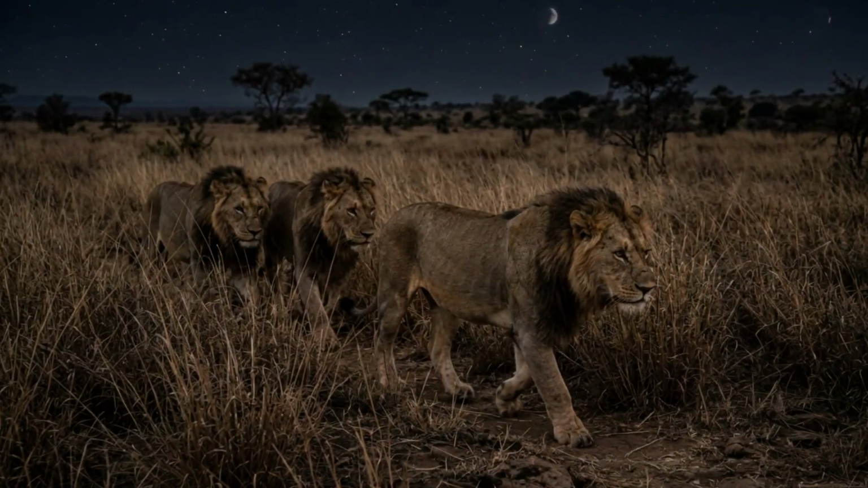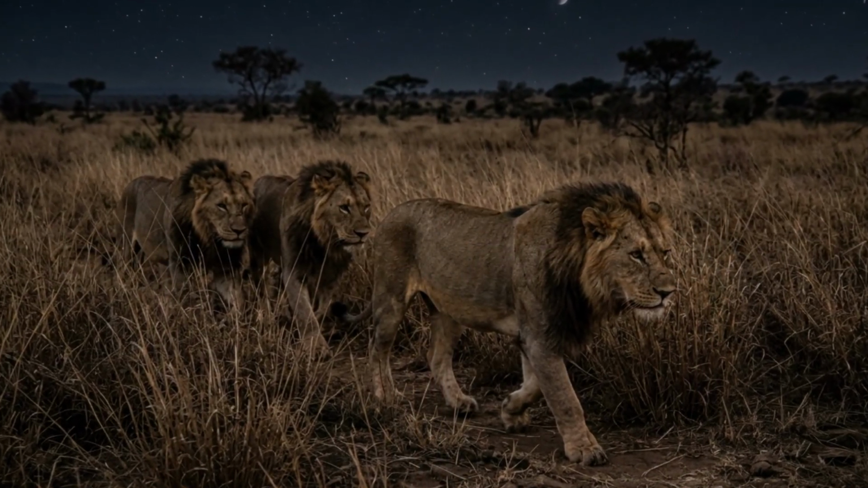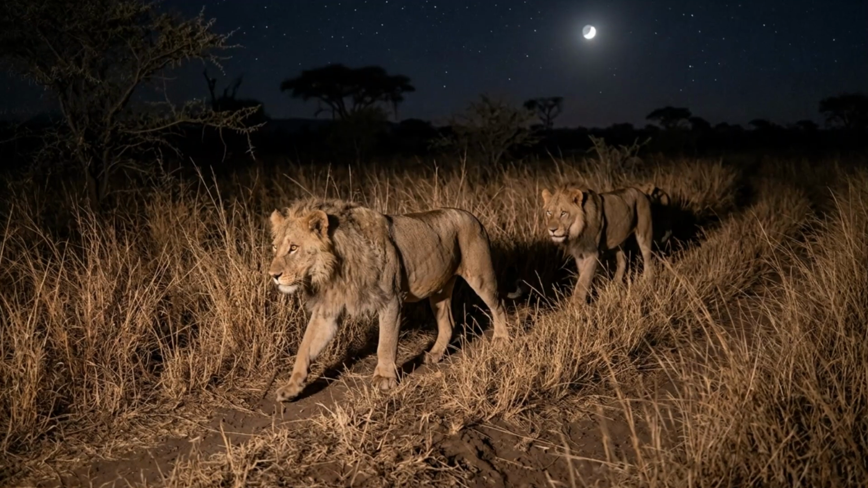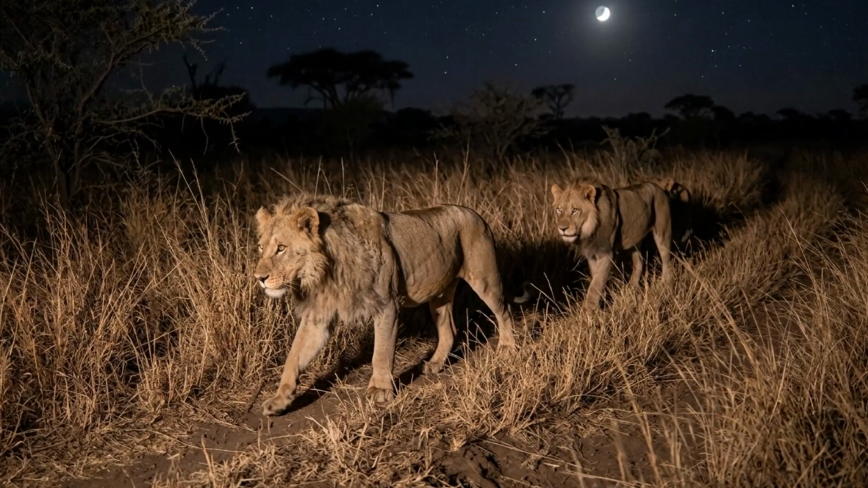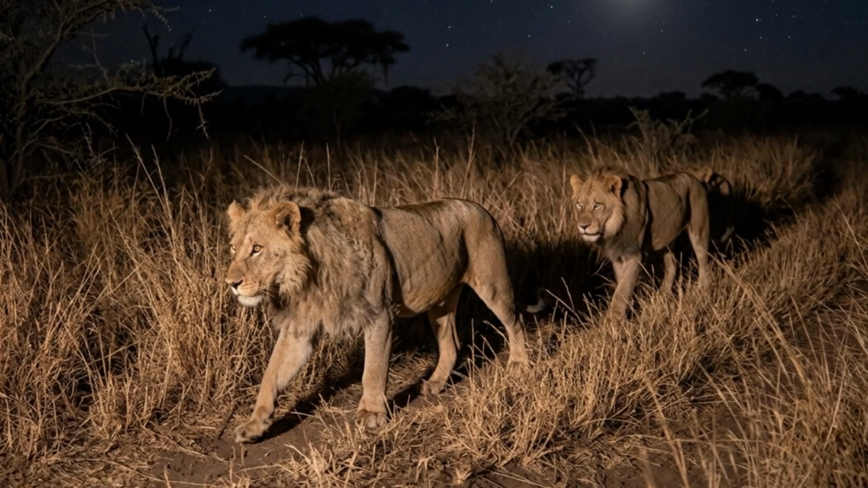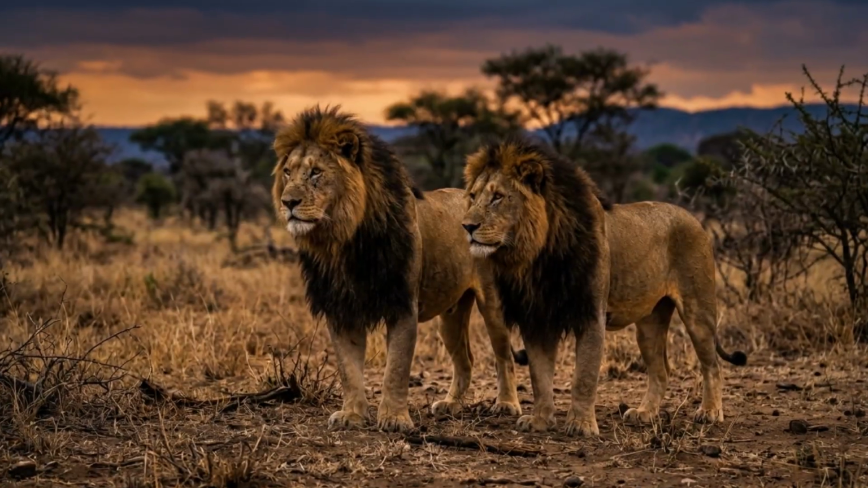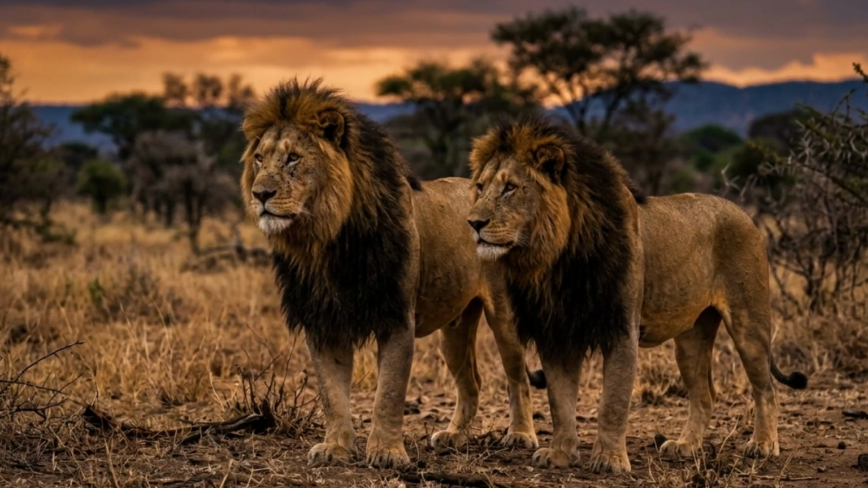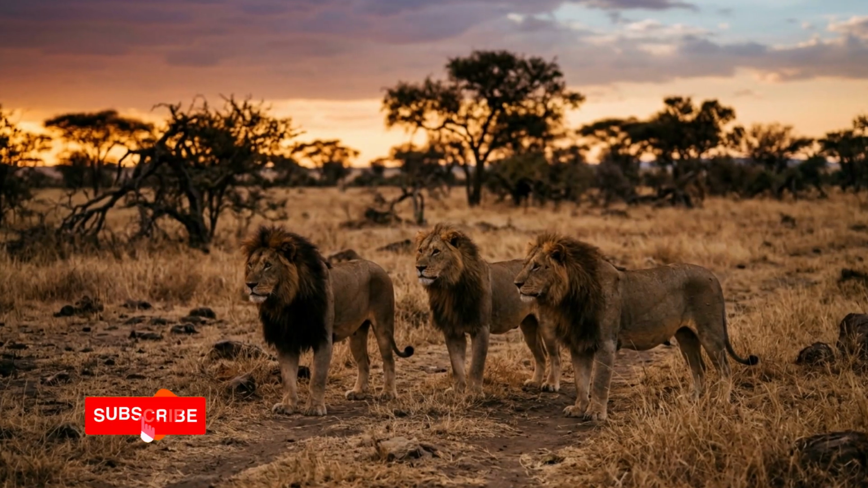And a veteran lion fights very differently than a young nomad. Vastly differently. Young lions rely on size, showy posturing, and daylight intimidation. Veterans rely on asymmetrical warfare. Their jaws and neck muscles have been evolutionarily adapted over years of taking down massive prey like buffalo. They know how to kill. Right. They don't want a chaotic, energy-draining brawl. They target the ultimate biological vulnerability.